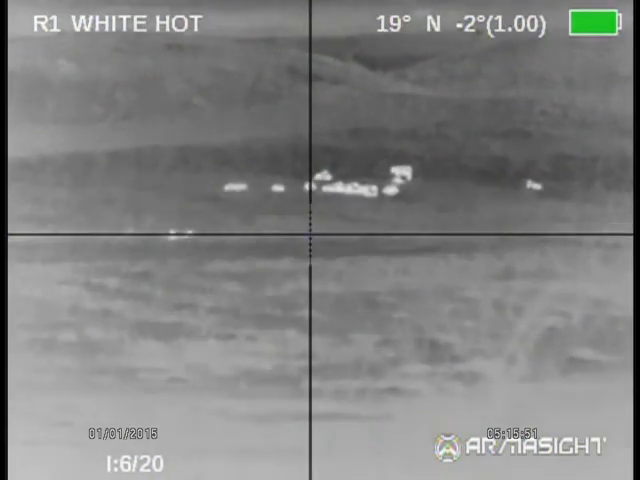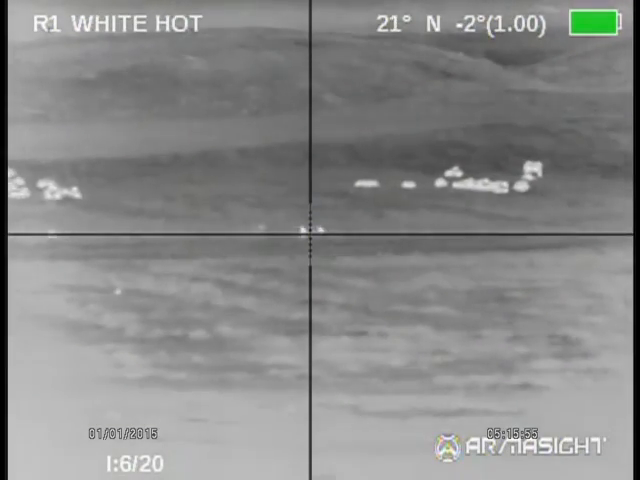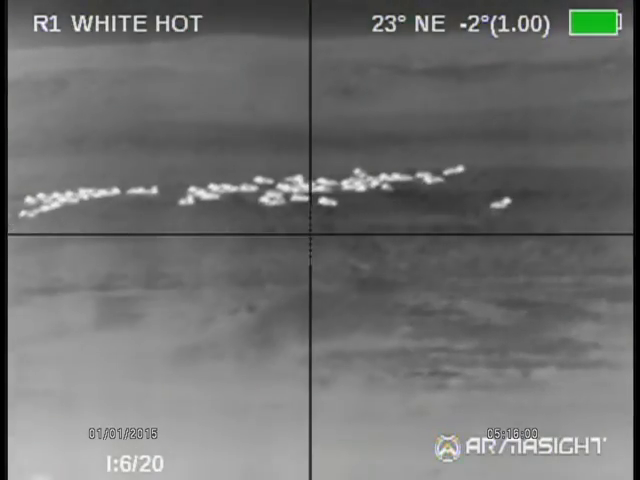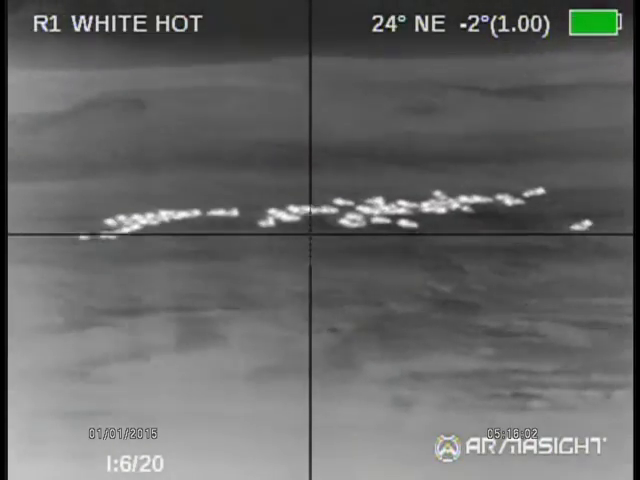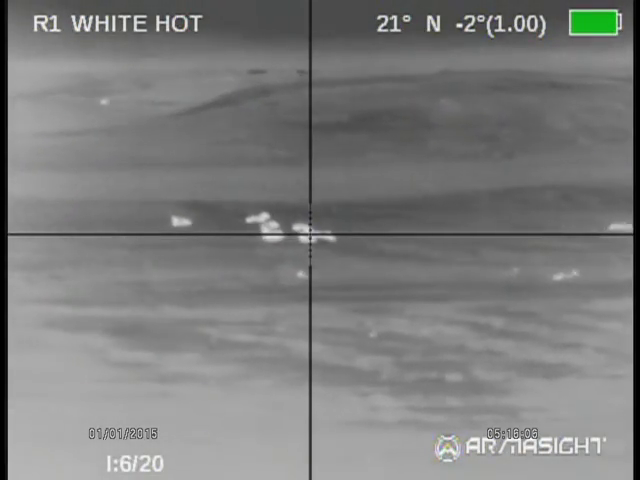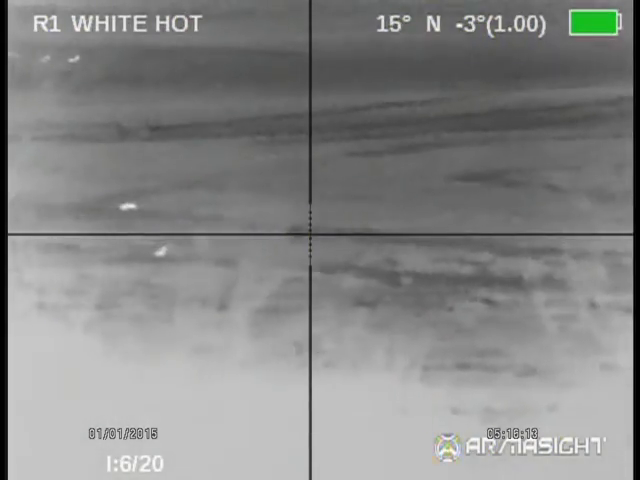Hopefully this fall, I'll get out and get some coyotes, some footage with this, shooting coyotes. We've got night vision I hope to get some footage with. This is just easier because it has a video out and I have a little mini DVR hooked up to it, so it's way easier for me to film and show a through the scope view than it is with night vision. I basically have to get some sort of scope adapter for that.